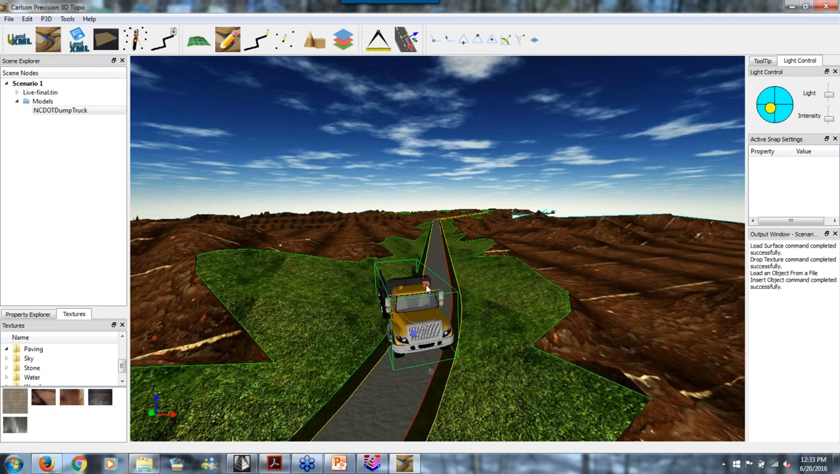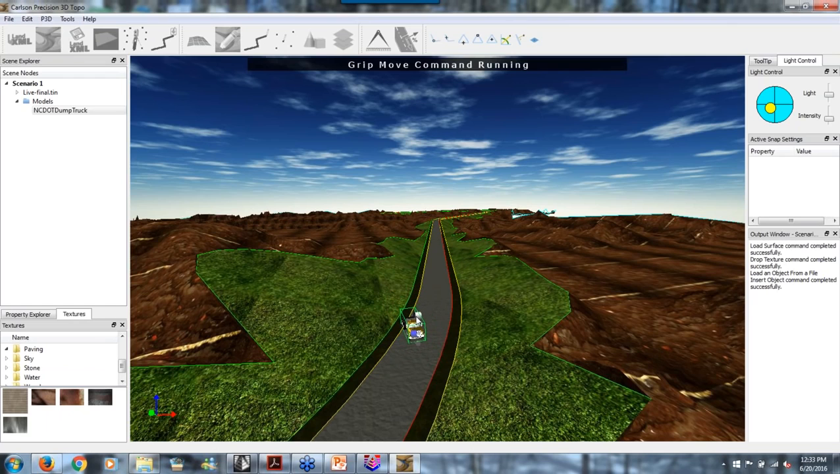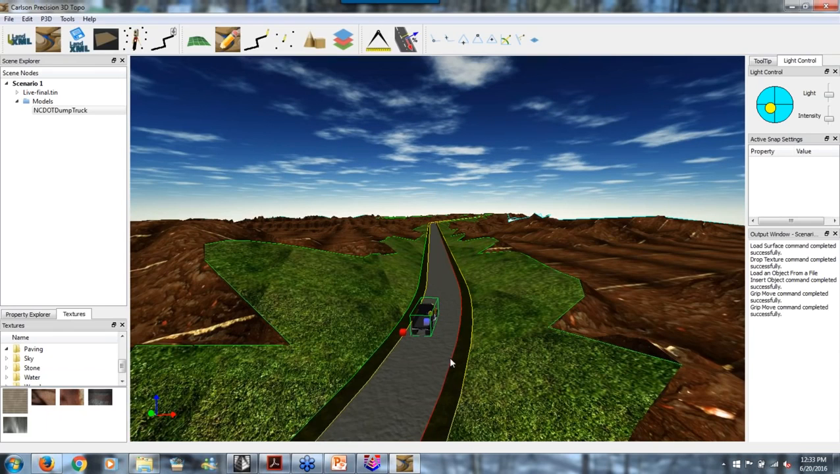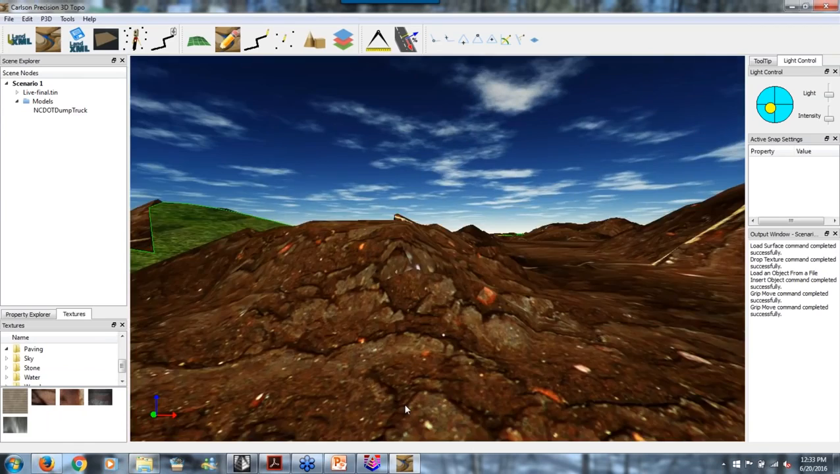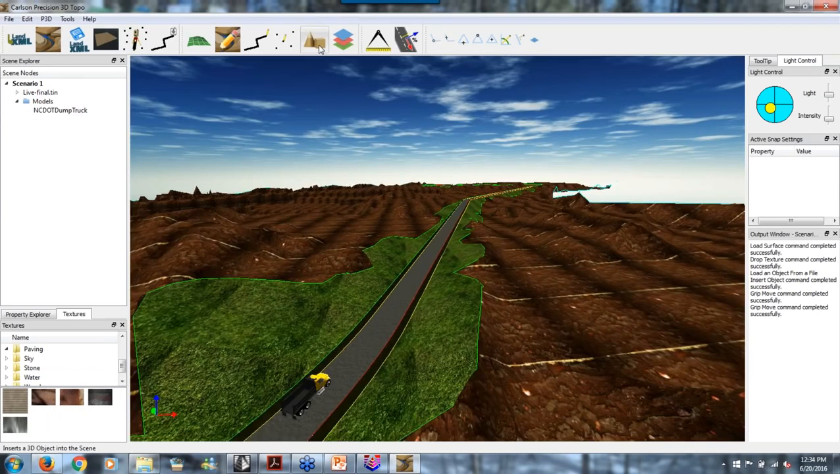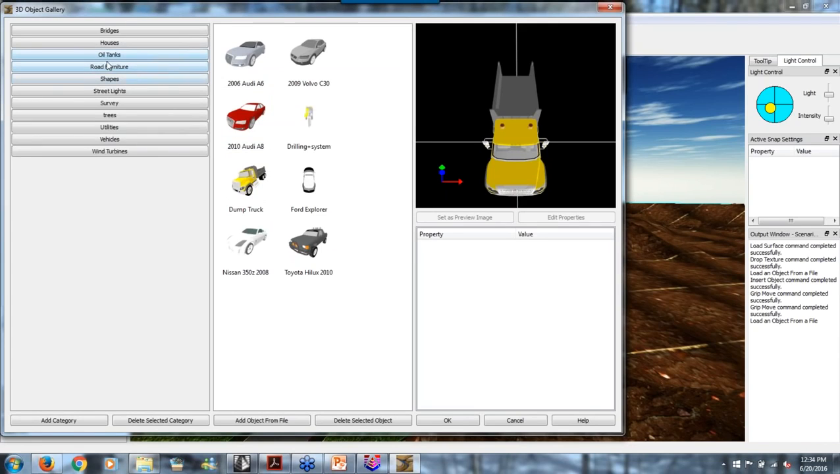I can just grab this guy and shrink it down to 1/3 roughly, and then I can rotate this. Oops, wrong handle. There we go. Bring this truck around and then hit escape, and there's my dump truck going in to get a load of stuff, and I can put all kinds of trees and oil tanks and furniture, and you can put your own objects.